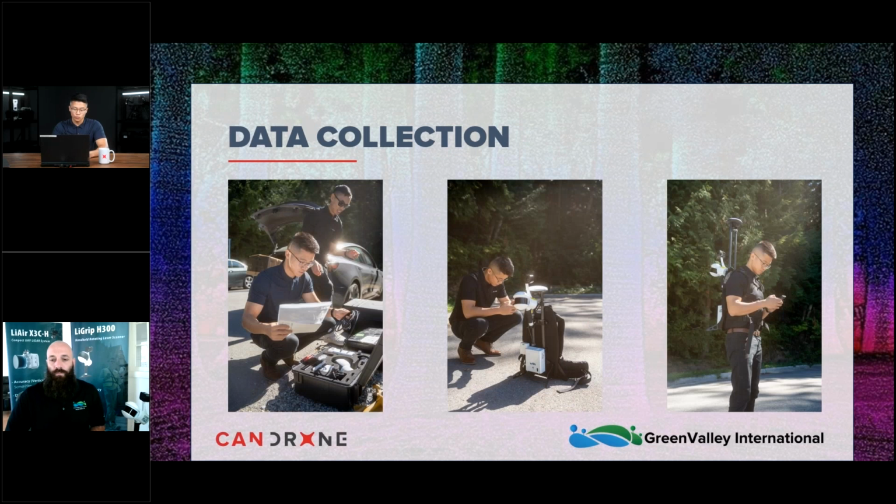The data collection was really simple. I can see on the left, the setup is pretty easy. Everything came in a Pelican box. You essentially mount the LiGrip onto a backpack. The LiGrip can be used in handheld mode. The reason why we use the backpack is because it has a GNSS antenna. So this allows our data to be georeferenced to a coordinate system. And the last picture you can see there is what the setup looks like once everything is mounted and ready to go.